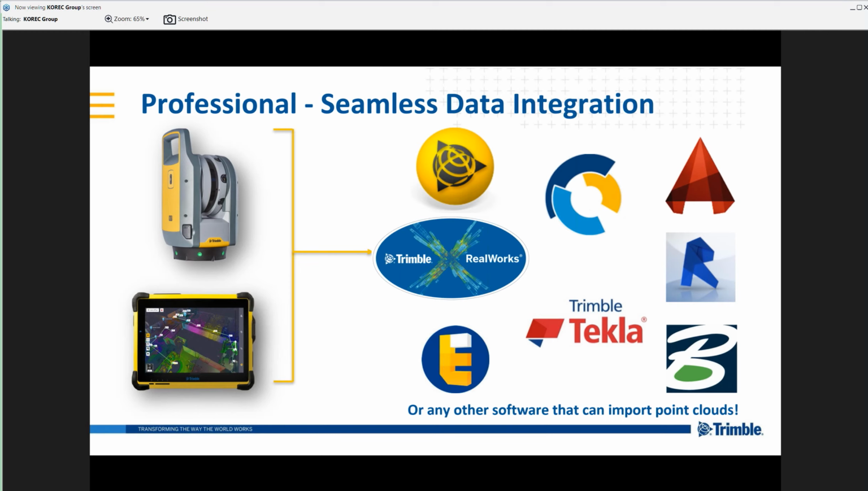Our export is a fully registered point cloud, and we'll come on to the different formats that can be exported. But suffice to say that we can feed that data into a huge number of programs, including Autodesk products, Recap, etc., Bentley products.